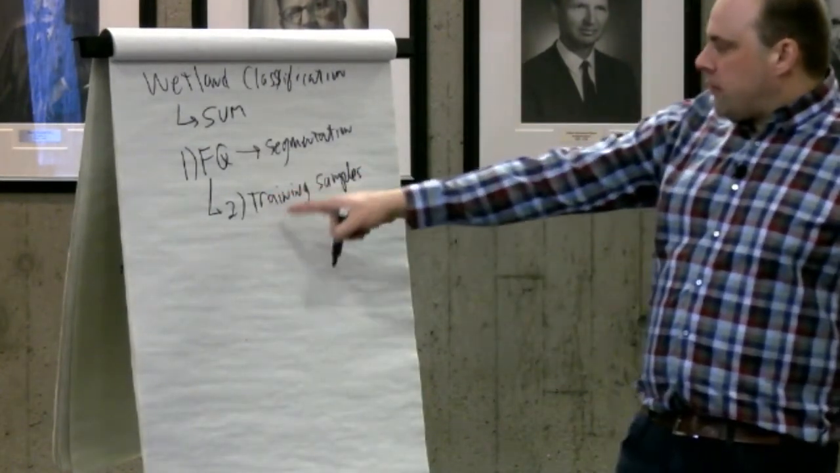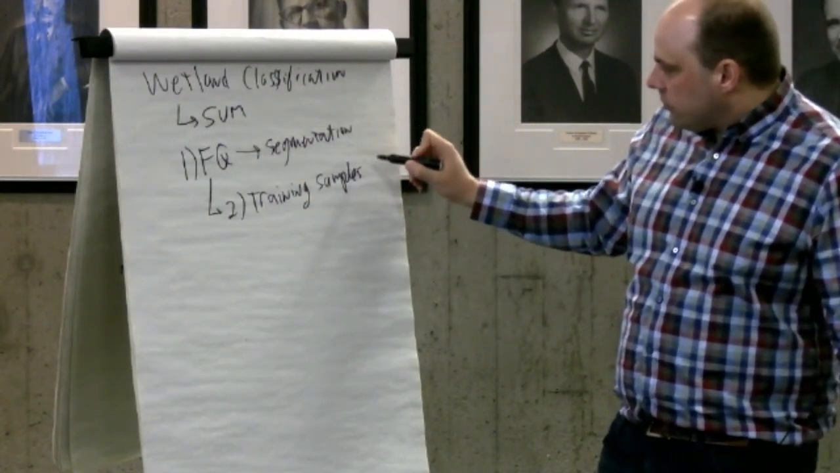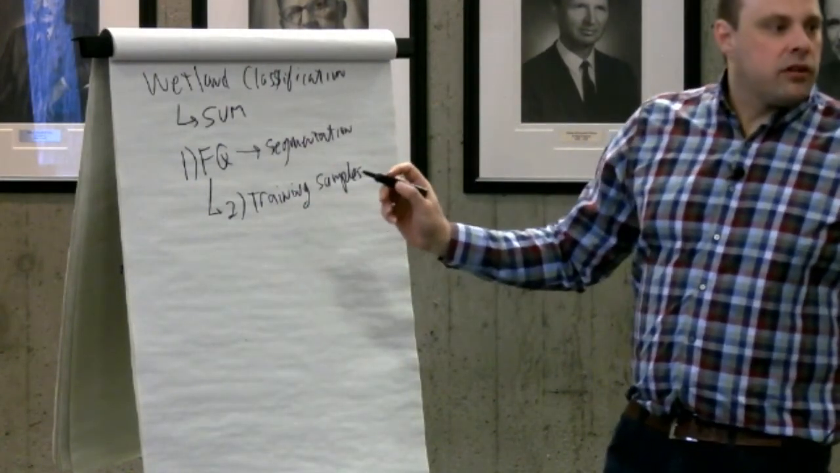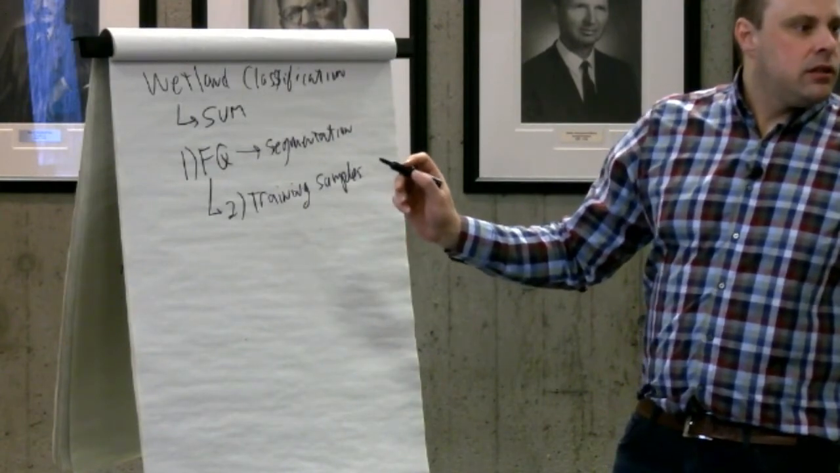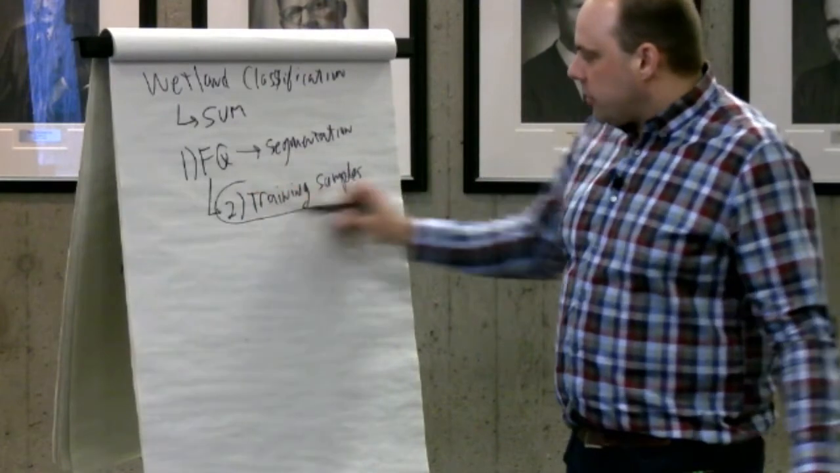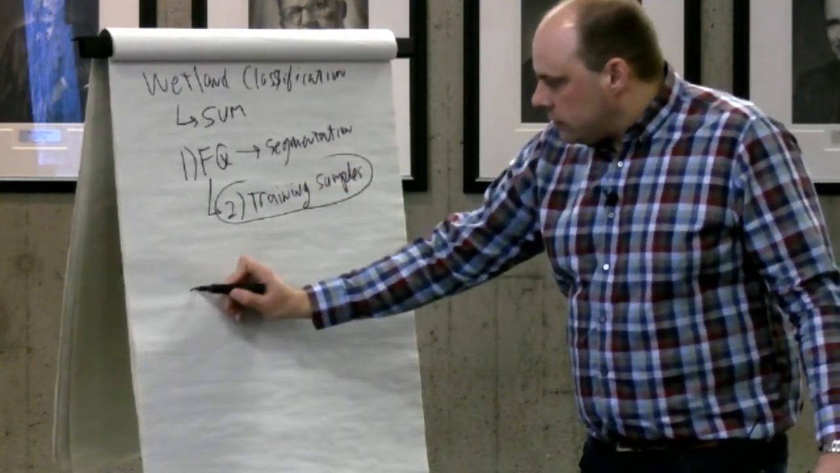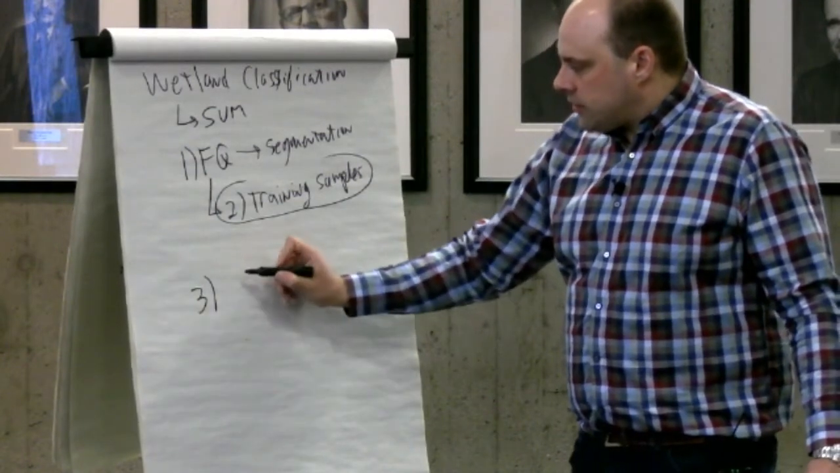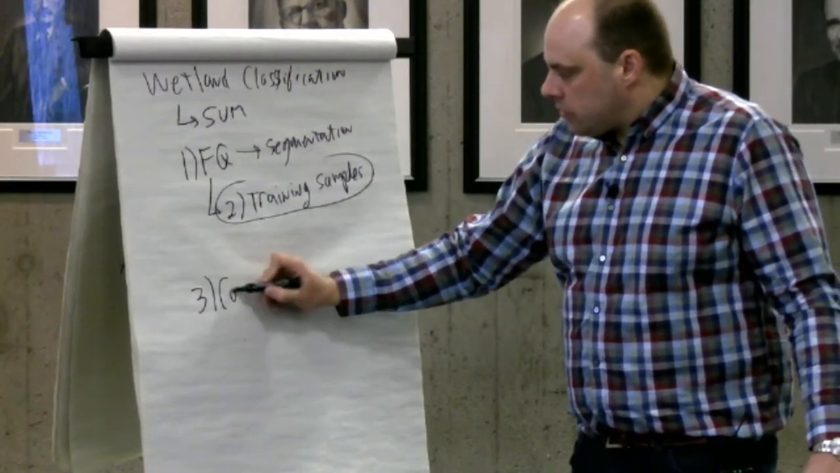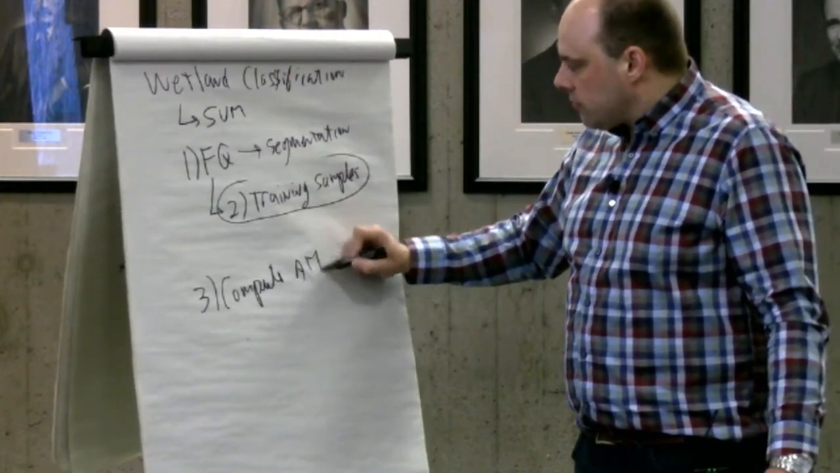The other step, after we have collected the training samples, is to create a copy. Is it working for everybody? Is it processing? Okay. After that, we will create a copy of this segmentation. The third step is to compute some attributes.